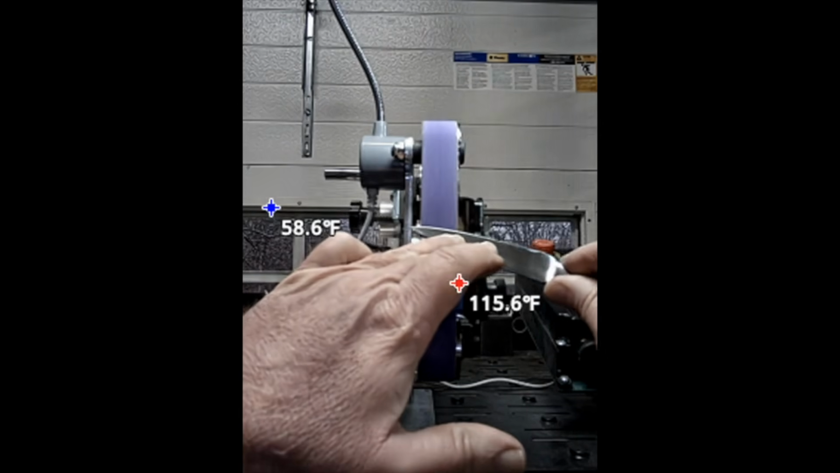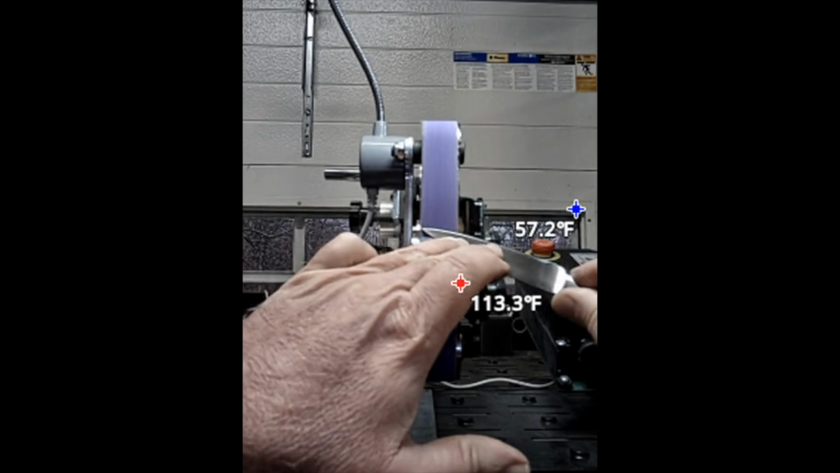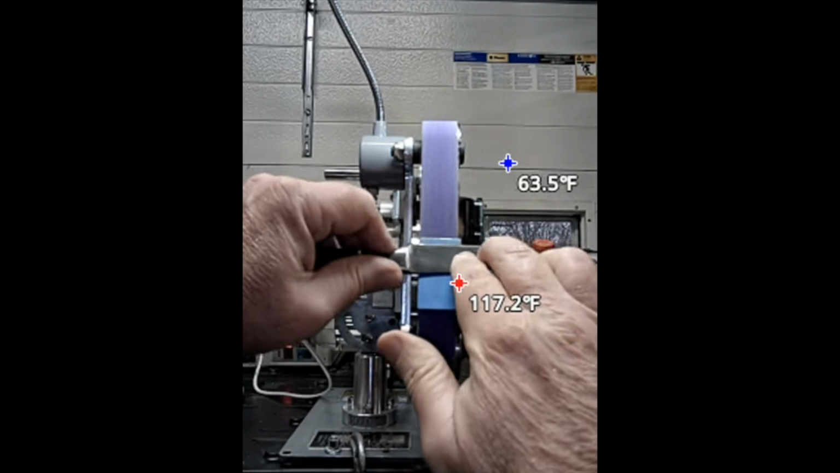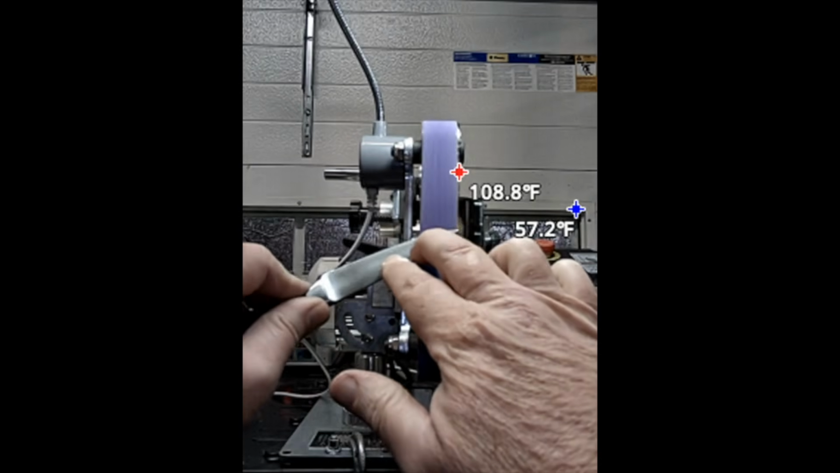So this is just the regular normal picture, and it's still doing the same thing, picking up the highest temperature and the lowest temperature on this particular setting. I took the center mark off so that we could see it read those highest temperatures.